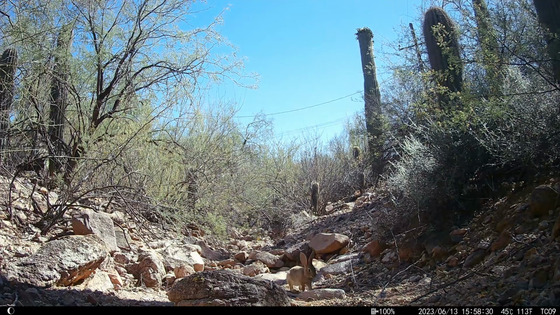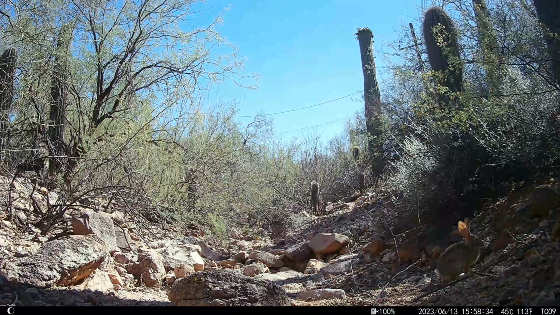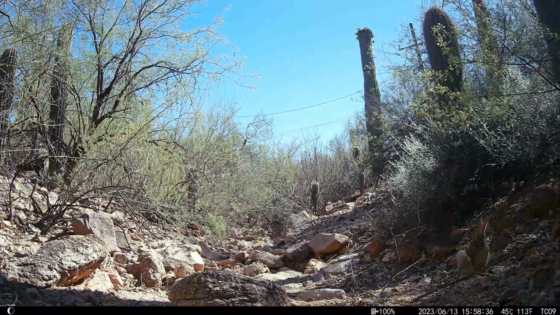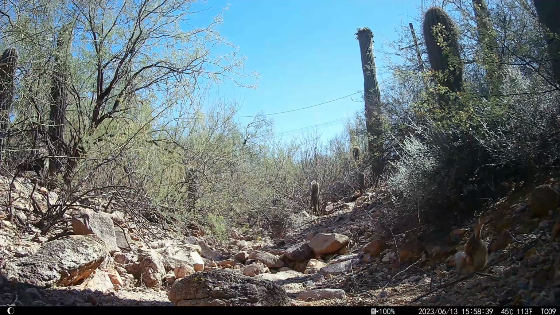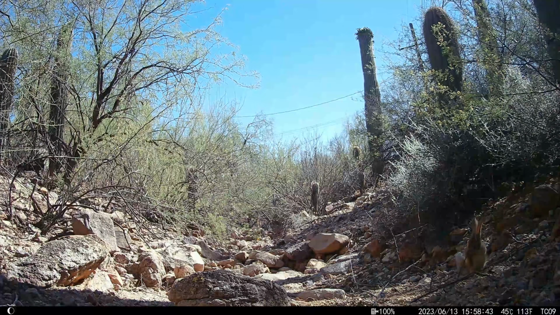I come from Massachusetts, and there the most ubiquitous small mammal is a gray squirrel. They are adorable, of course, but here in Arizona we have desert cottontails. I don't know if there's a cuter animal on earth than a desert cottontail.